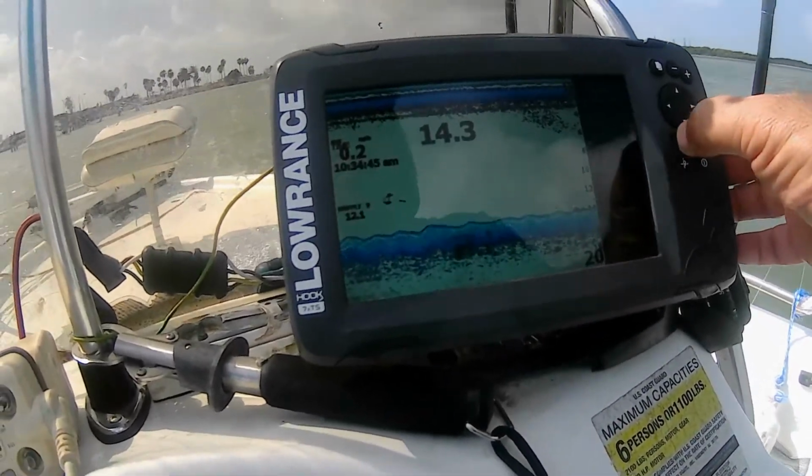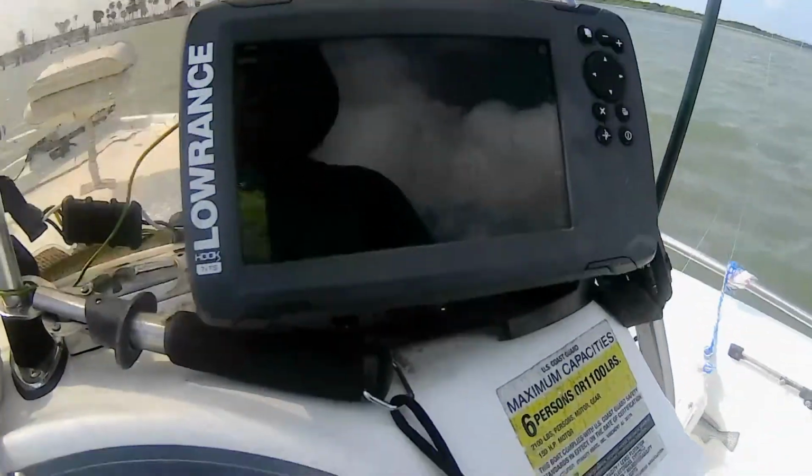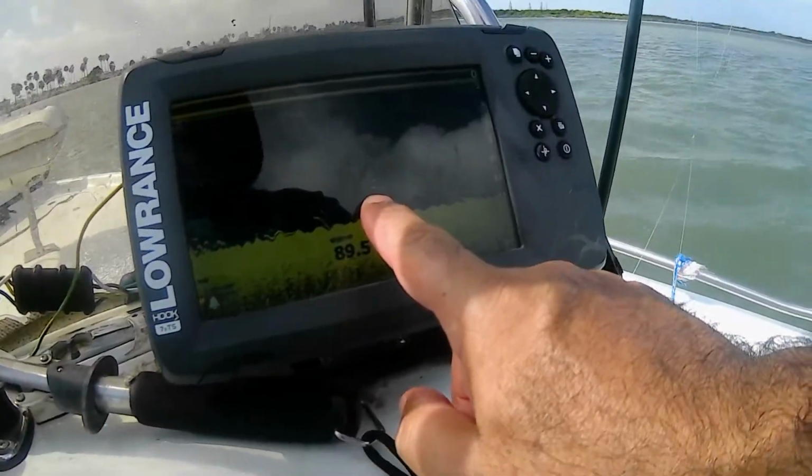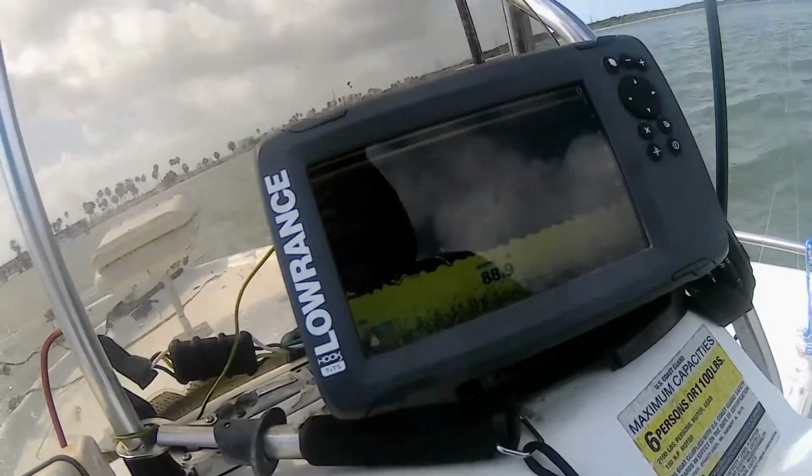I love downscan because what I did is I put in downscan. I went about 4 miles an hour and I zigzag.